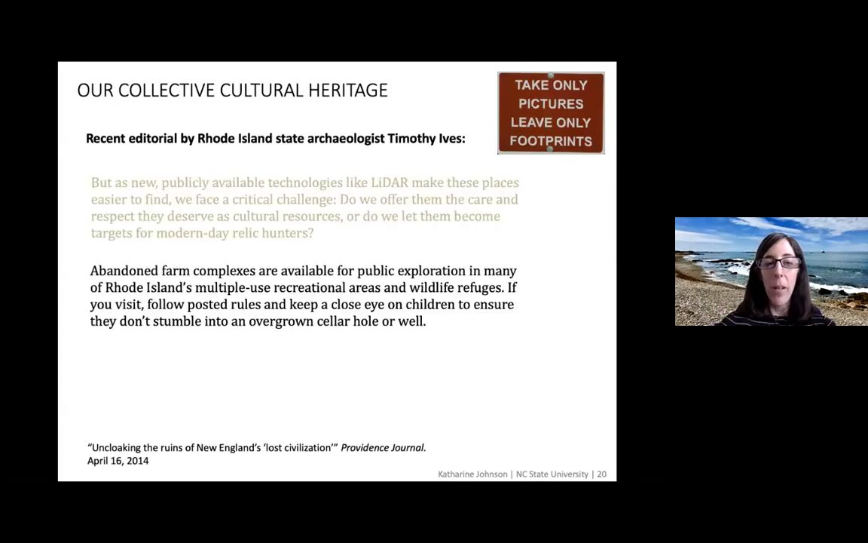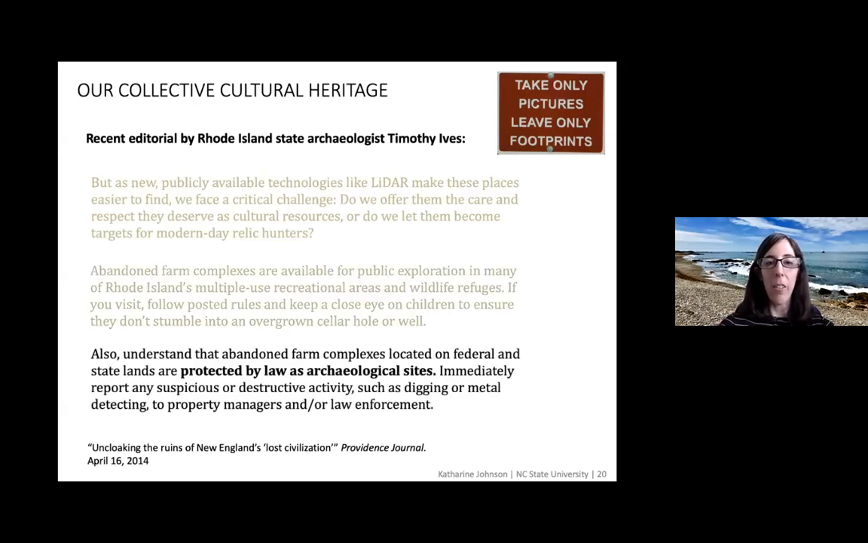One of the main things to keep in mind is that a lot of these complexes are in kind of multi-use recreational areas and in the forest. So just make sure to follow the signage and keep an eye on children if you go near cellar holes. And then also there are structures that are on federal and state lands, so that some may in fact be protected archaeological sites. So just keep an eye on any suspicious activity.